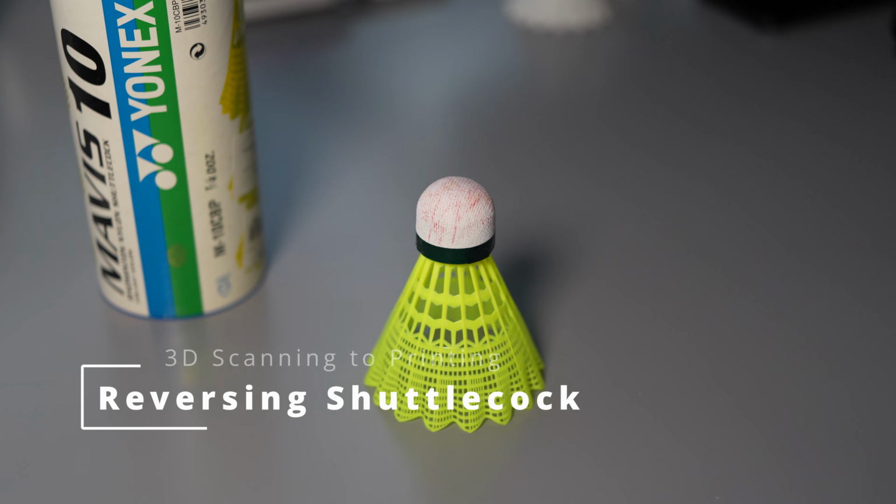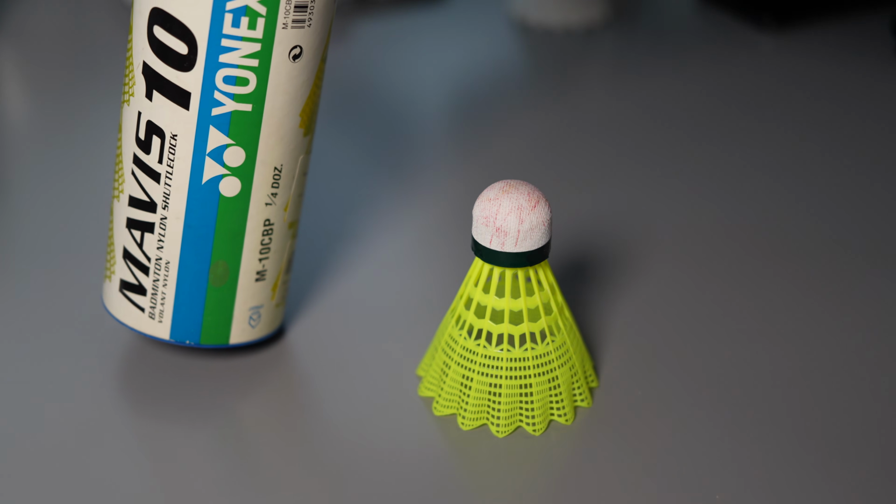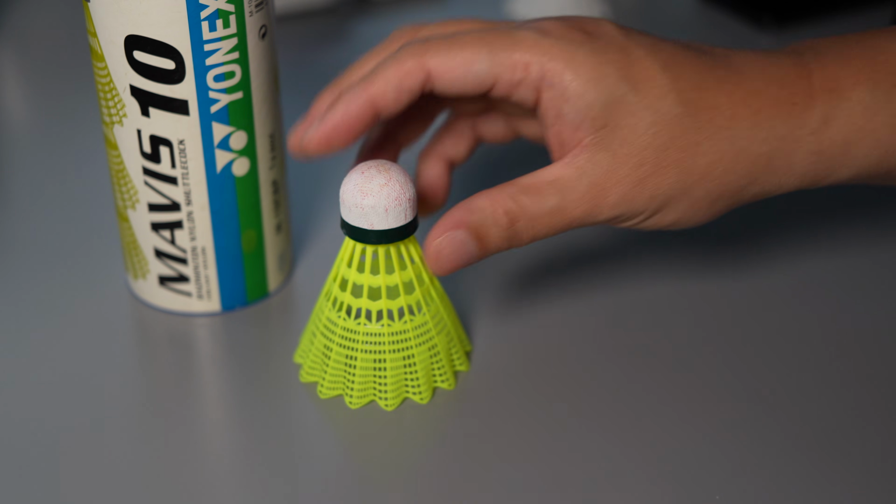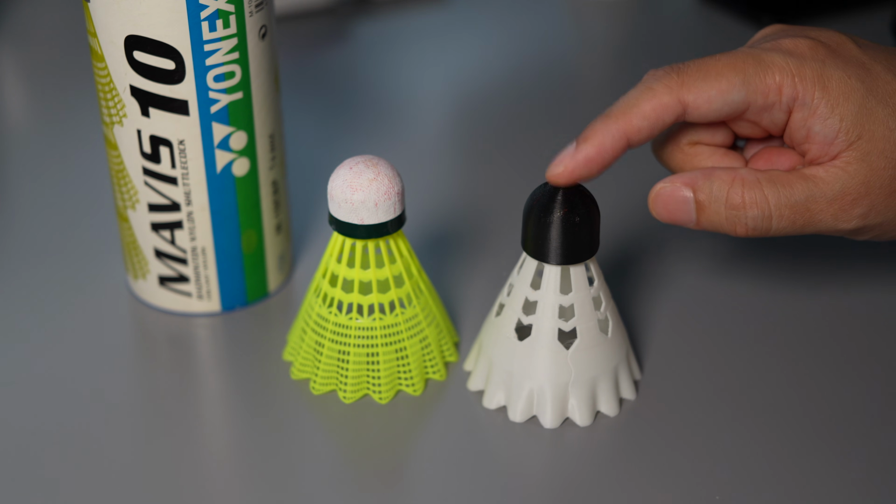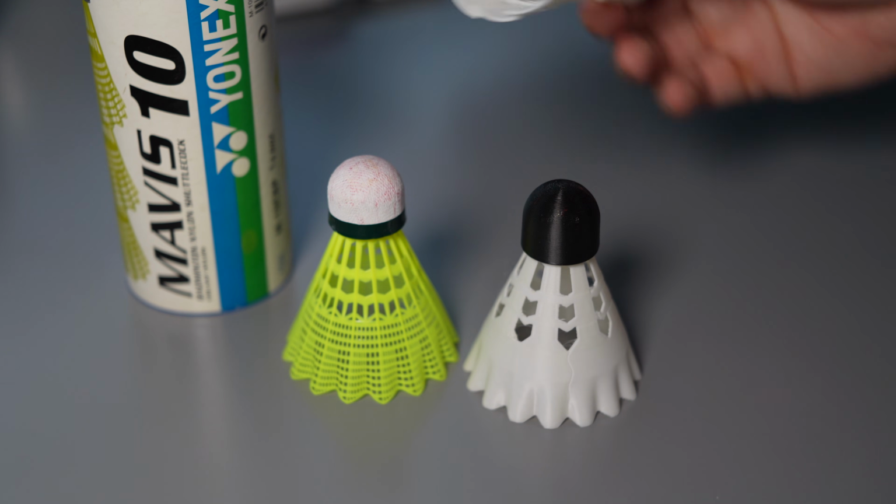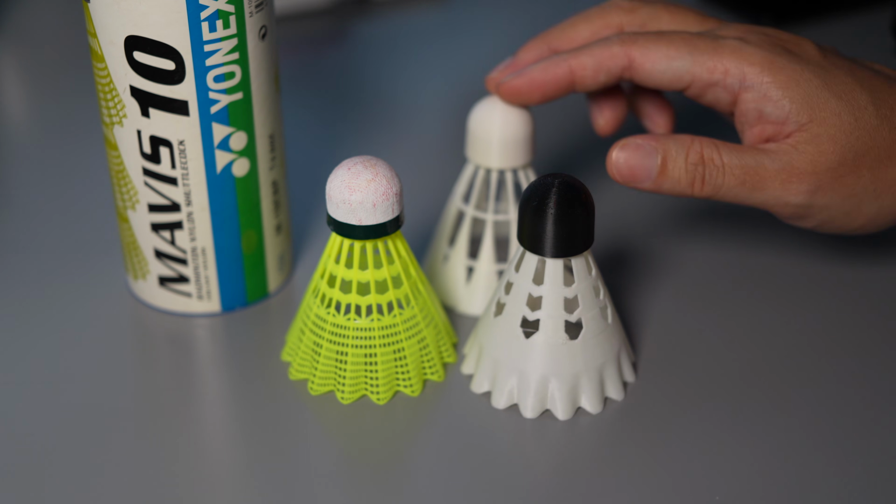Hi, in this video I'm going to make a 3D scan of this shuttle. It's a synthetic shuttle from Yonex, and then I will make a 3D scan, reverse this in CAD, and then I will try to make a 3D print and see if this 3D printed shuttle will actually work. I made several versions of this shuttle and see if any of these will work. This is an experiment to see if the 3D scan to printing will work with this shuttle.